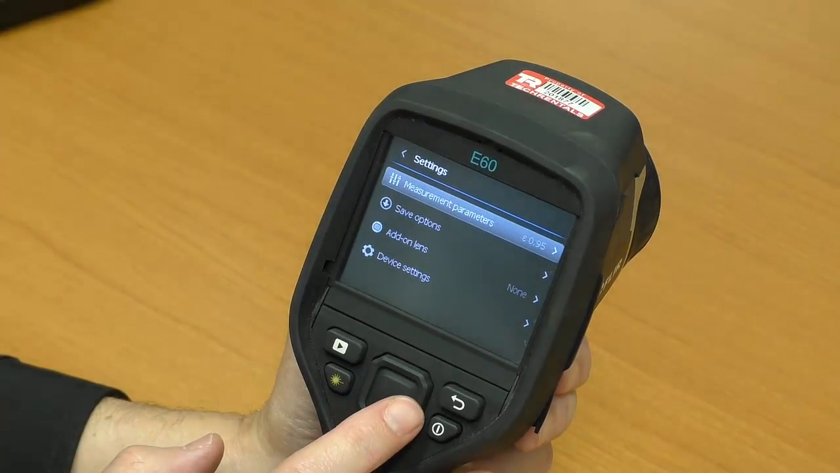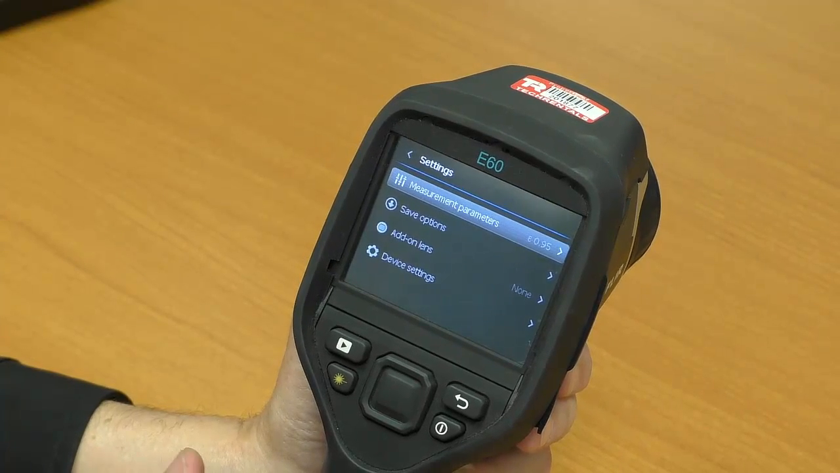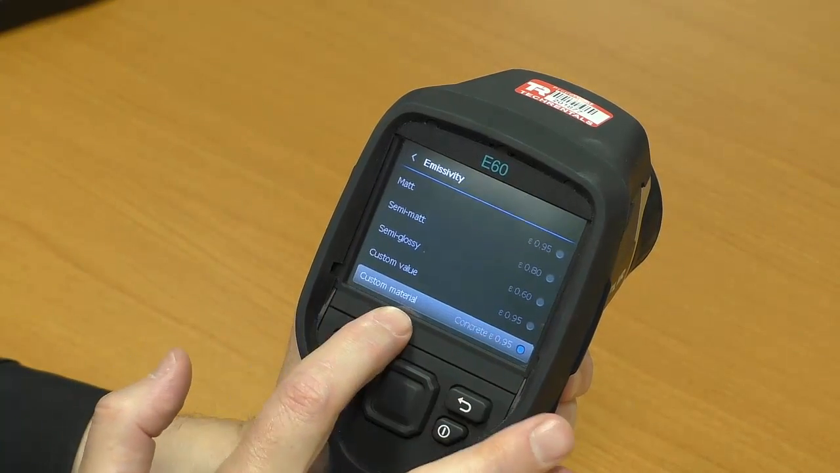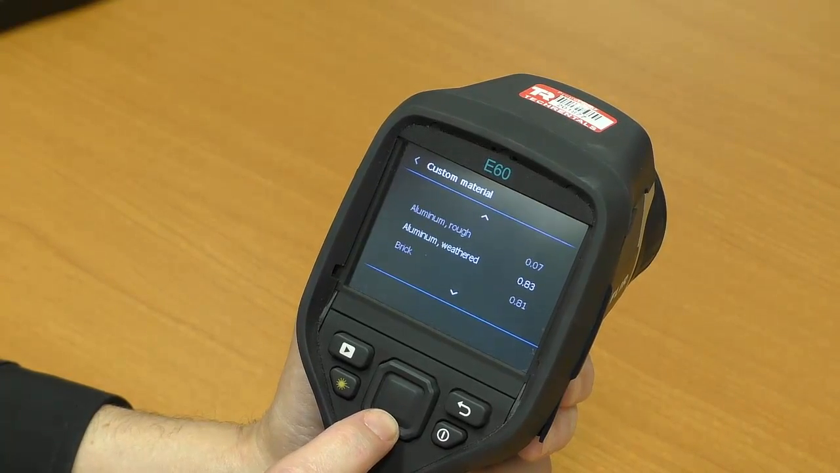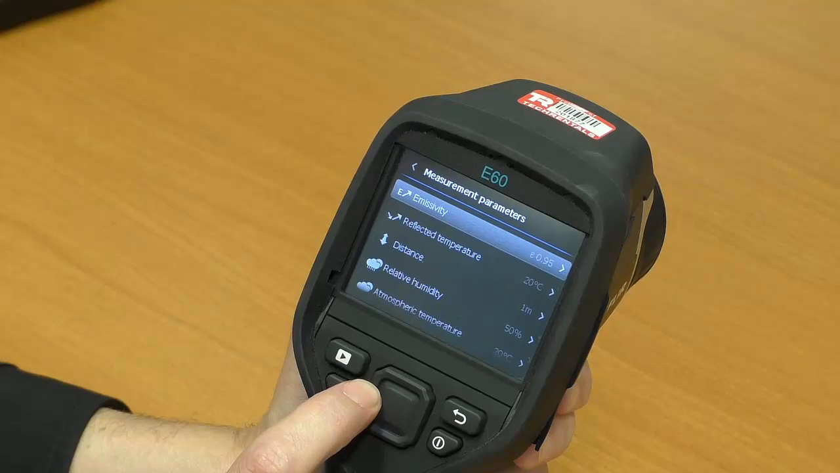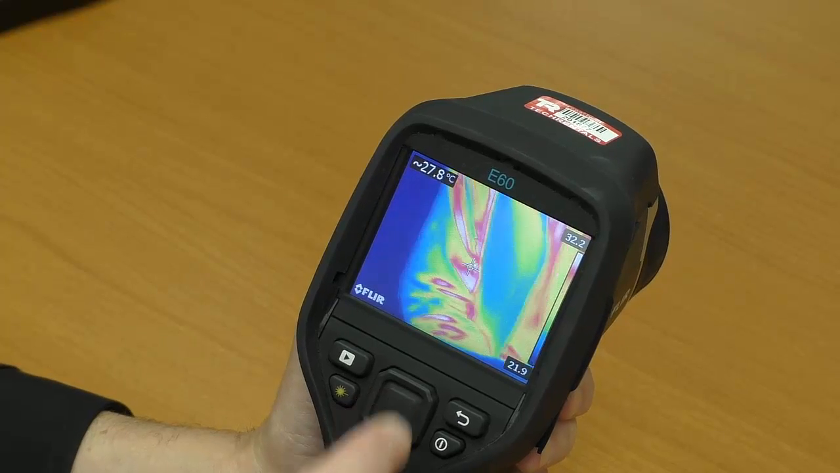Two main settings. Measurement parameters. E stands for emissivity. Now emissivity is the measure of an object's ability to emit infrared energy. Now if you keep scrolling across and you come down to custom material, you press the enter key and you're given a selection of various materials from aluminium, brick, glass, water, carbon, etc. We'll back out of that, 0.95 emissivity. Back to the menu. You can access the menu by pressing the enter key.